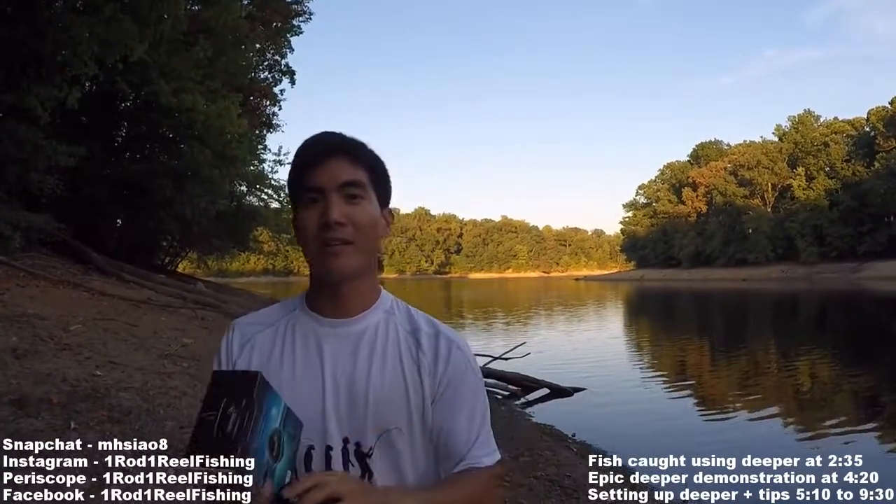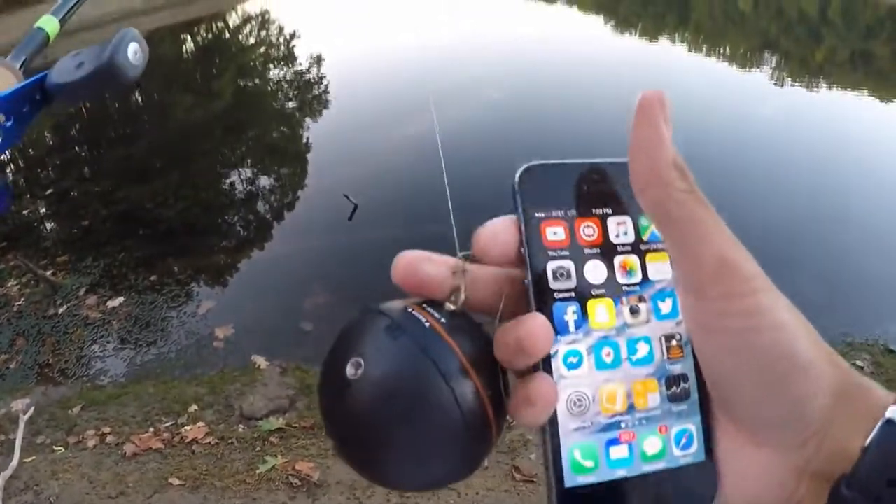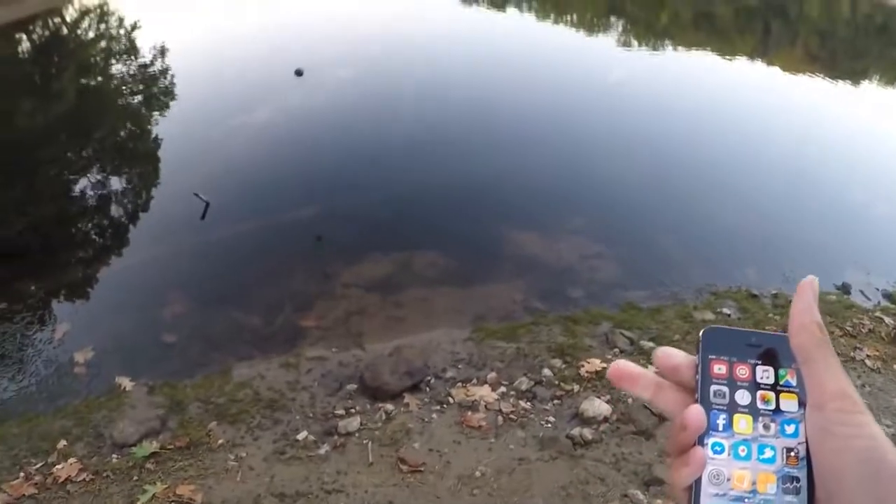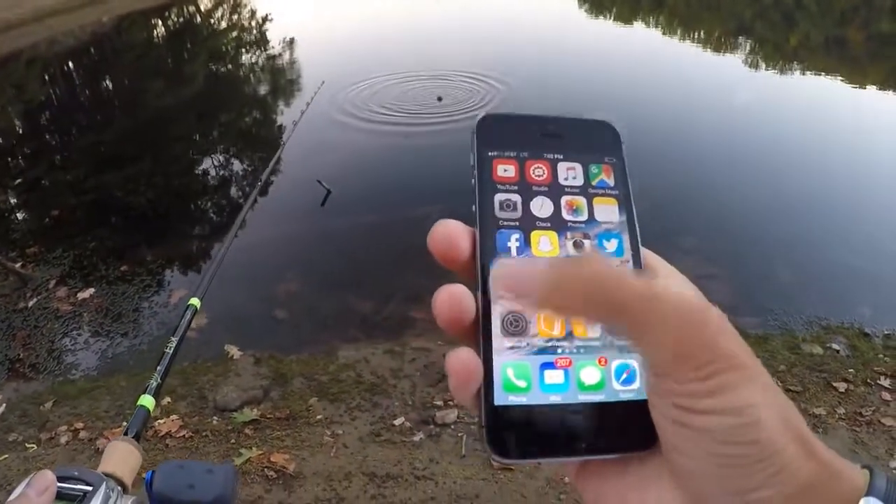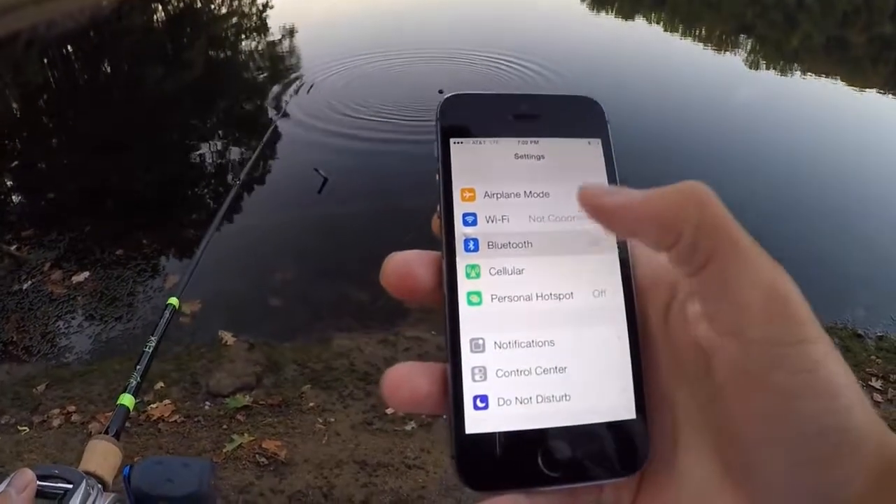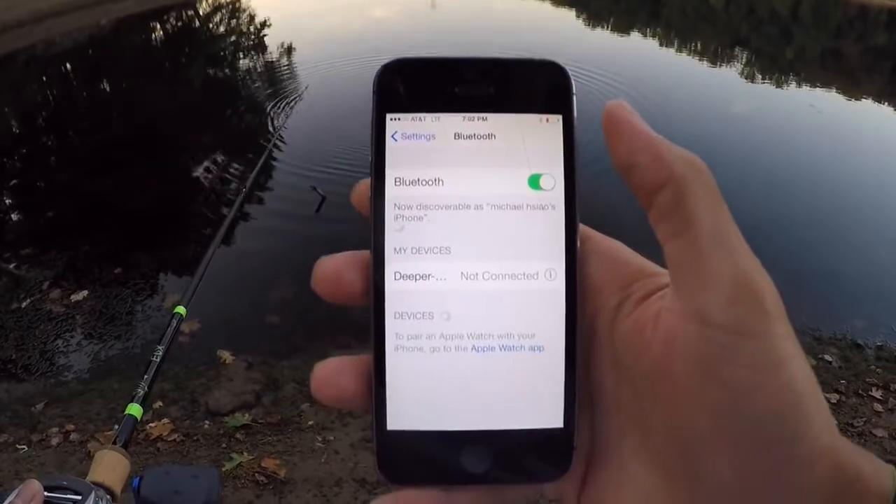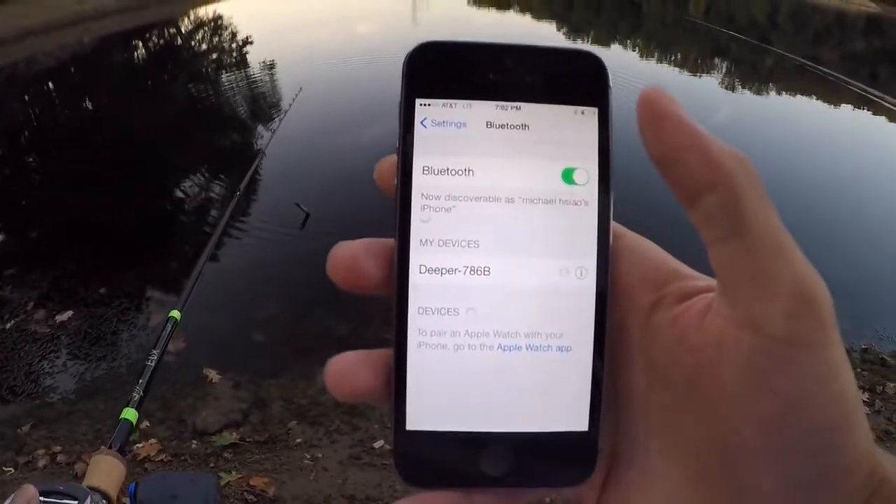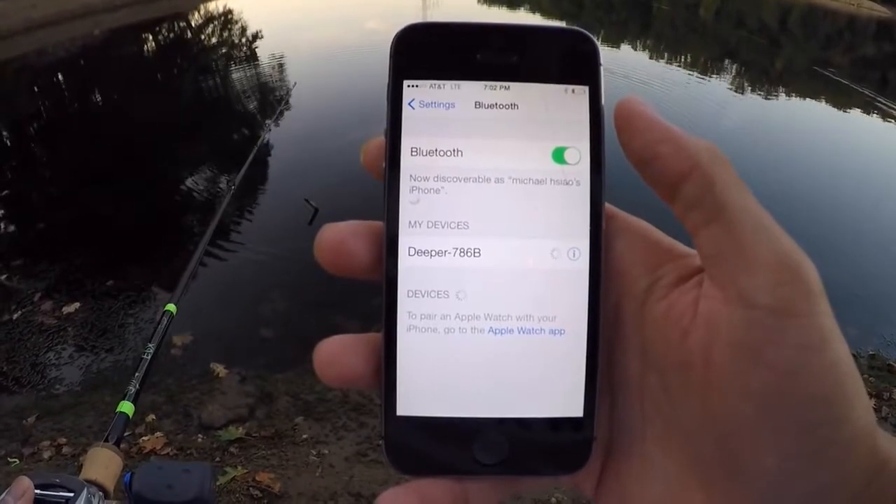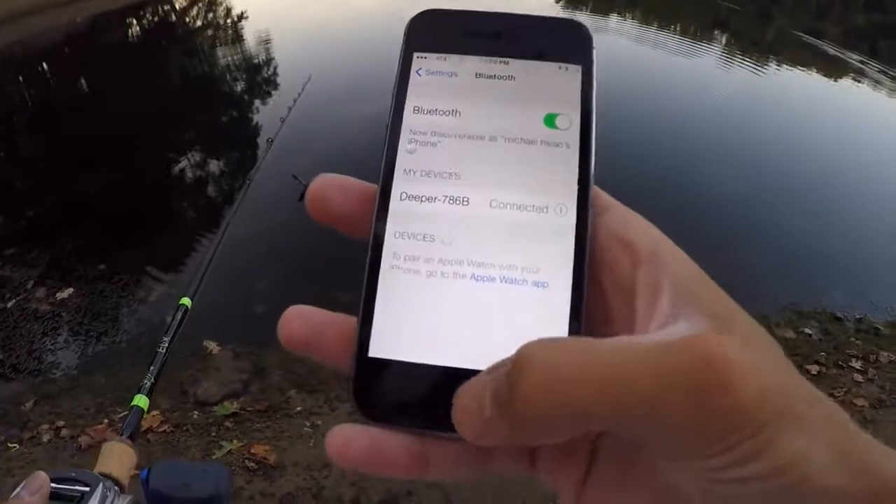Let's get into it. Using the Deeper is really easy. All you gotta do is tie it on your line, throw it into the water shallow, pull out your smartphone, open up the settings, Bluetooth, turn that on, then Deeper comes up, then you gotta click connect. It's connected. Then once it's connected, you can open the app.